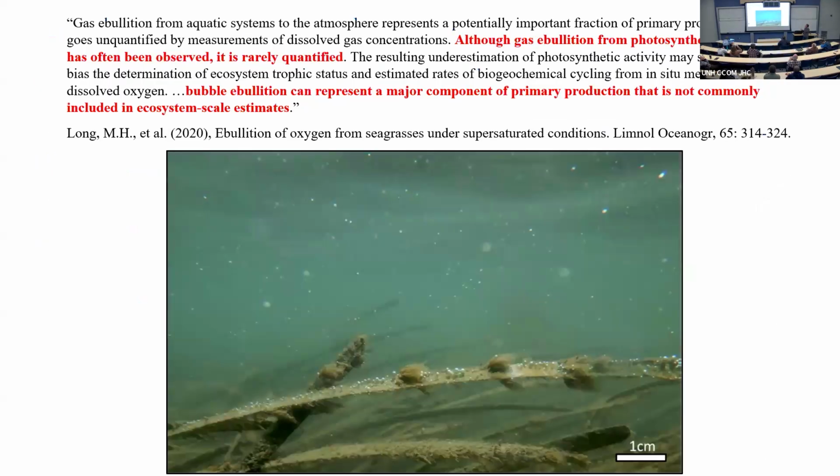So again, this image is from this paper by Long. If you read fast, you can read the whole thing. If you read slowly, read the red. If you can't read, just look at the picture. The point is that the studies that have tried to quantify photosynthetic activity usually use, or always use, dissolved oxygen sensors. They're missing half the problem if you've got a lot of free gas on the leaves and floating in the water. So this paper is saying, maybe we want to study that. They did it with big traps, big cones that just collected the bubbles. If that is a small area, point measurement, maybe we can do better.